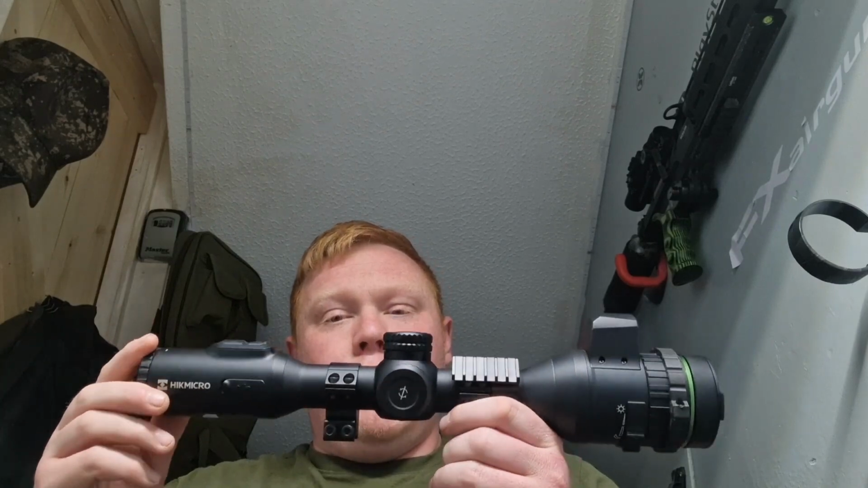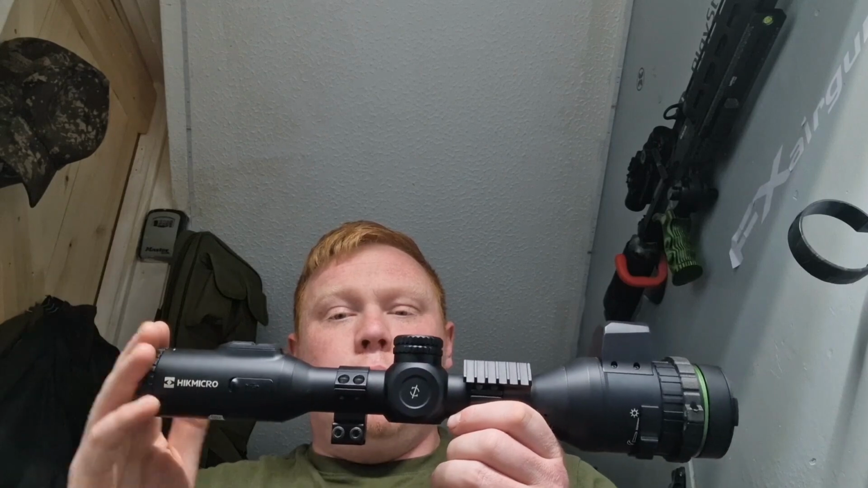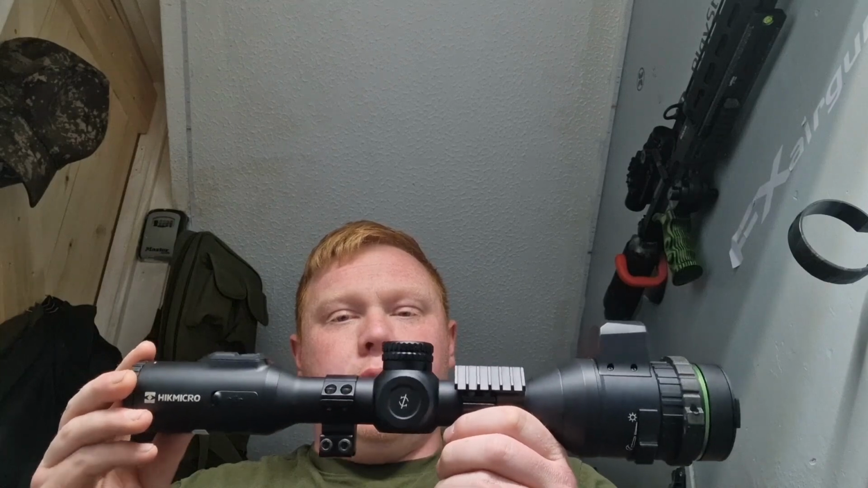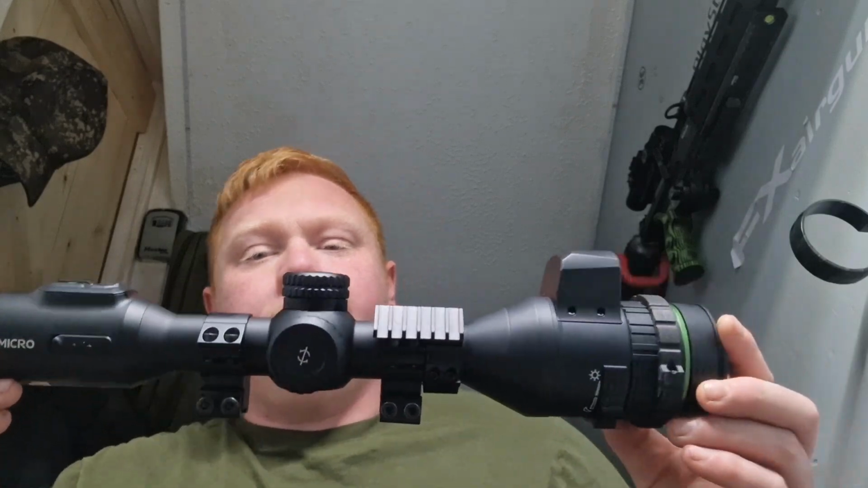We got this from Pickering Guns. Rob rang me up and said he's finally got them in stock, so we went straight through, picked this up. Brilliant shop, highly recommend them guys. Can't fault it one bit. Absolute brilliant shop. Everything you could ever need, from centre fire right the way down to air pistols, ammunition, you name it, they've got it. Would highly recommend looking them up and maybe having a visit. So like I said, let's get cracking.